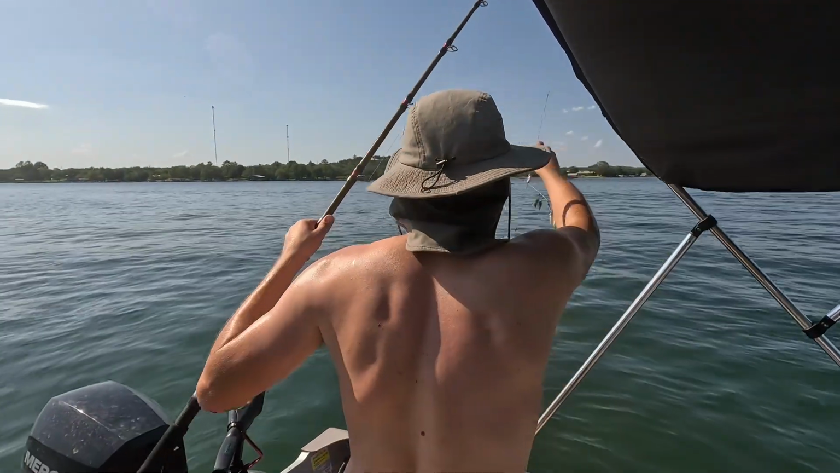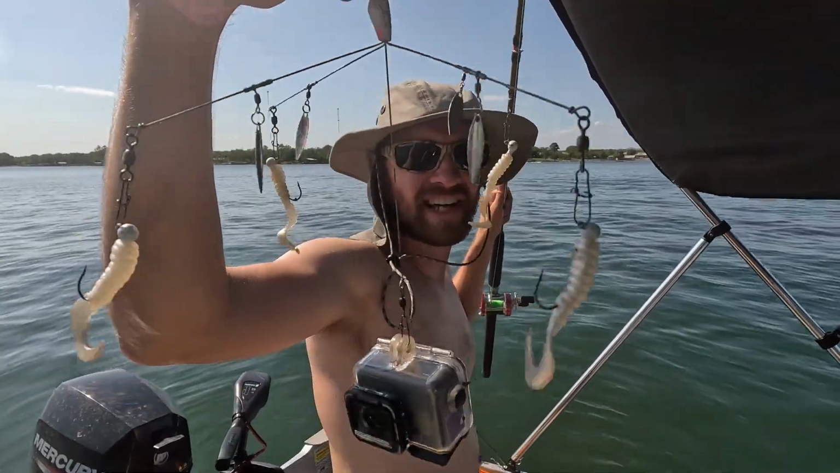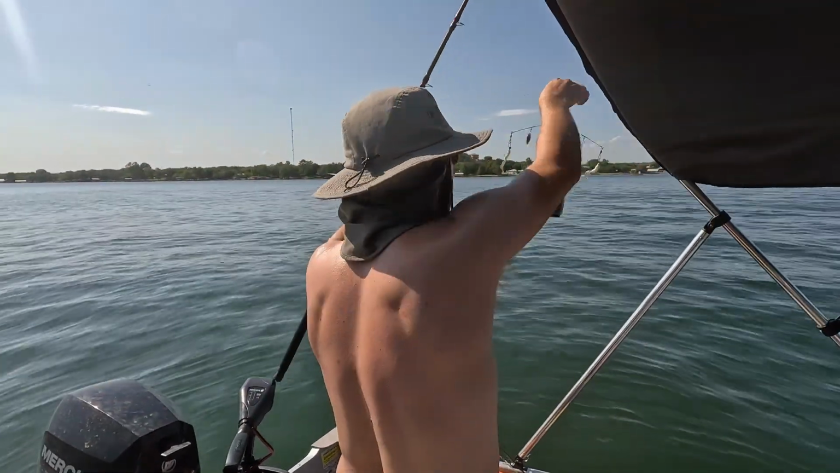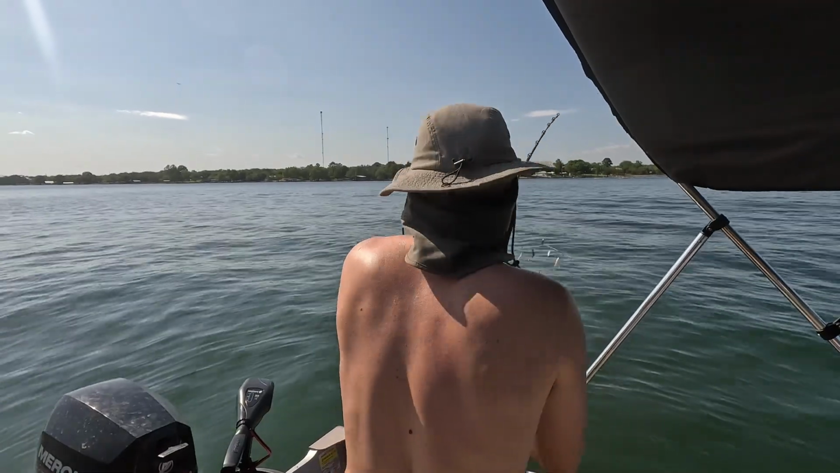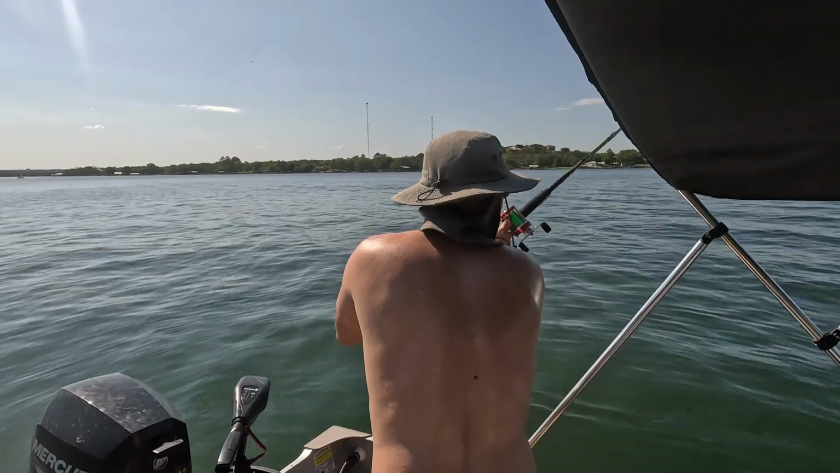Alright, so I'm gonna try something new here. I've got my GoPro camera on this umbrella rig, and then attached to the outsides are the actual lures. And I have never done anything like this before, so I've got the camera rolling. Let's see if we can catch something.